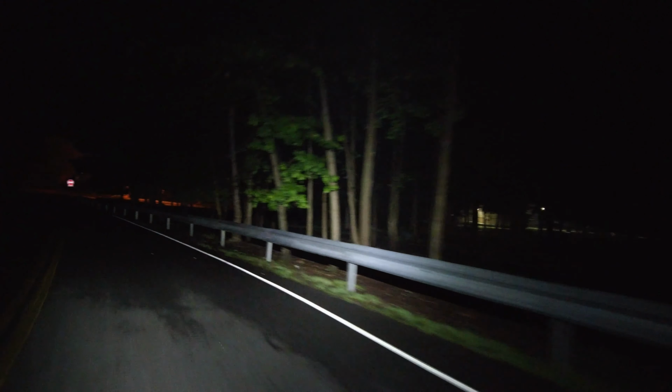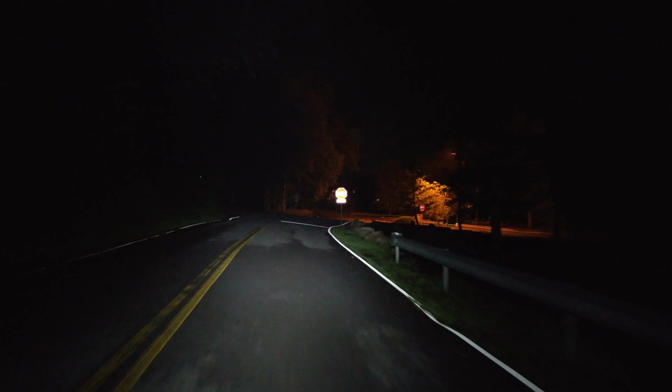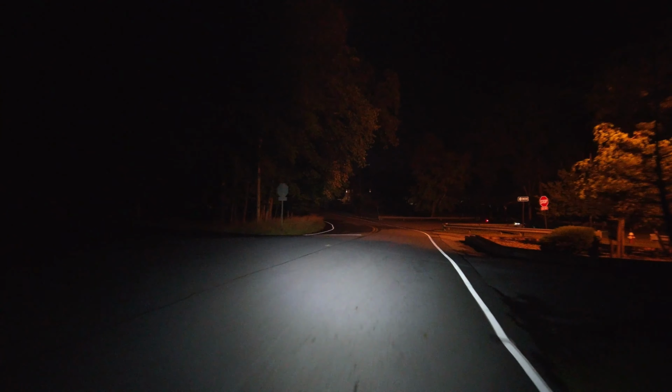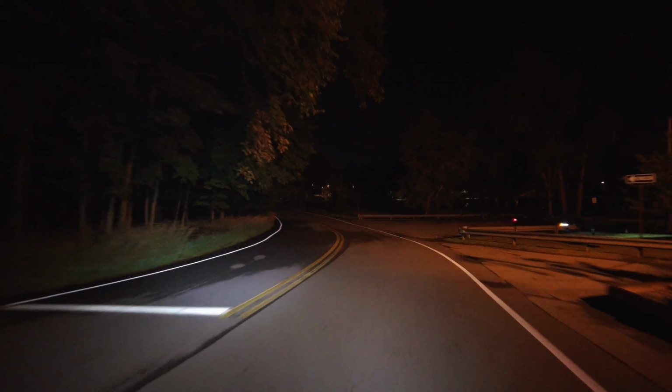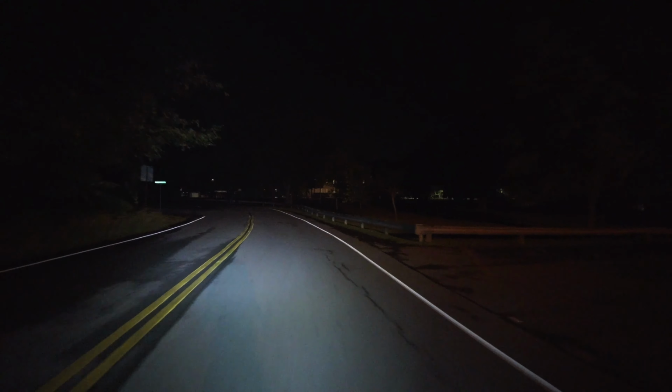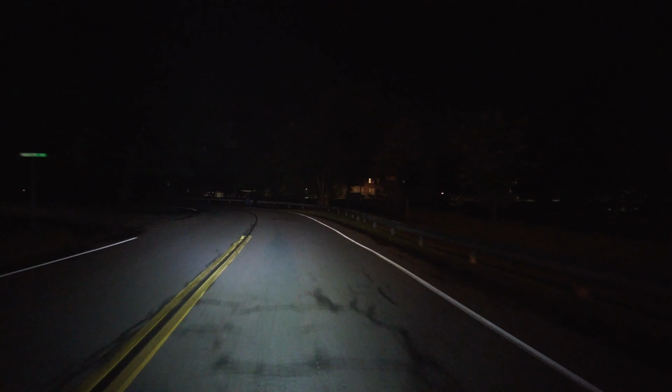Now, the weird thing is there is a car parked in the park's parking lot, and that's always suspicious. But whatever. Like I said, I look ridiculous, but I don't care, because it is more functional.